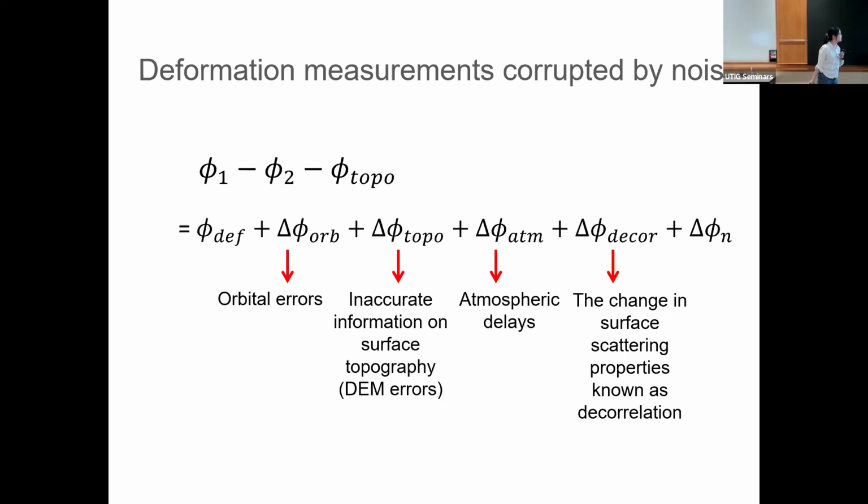But for the majority of other cases, one big contribution is atmospheric delay, and the next one is called vegetation decorrelation.